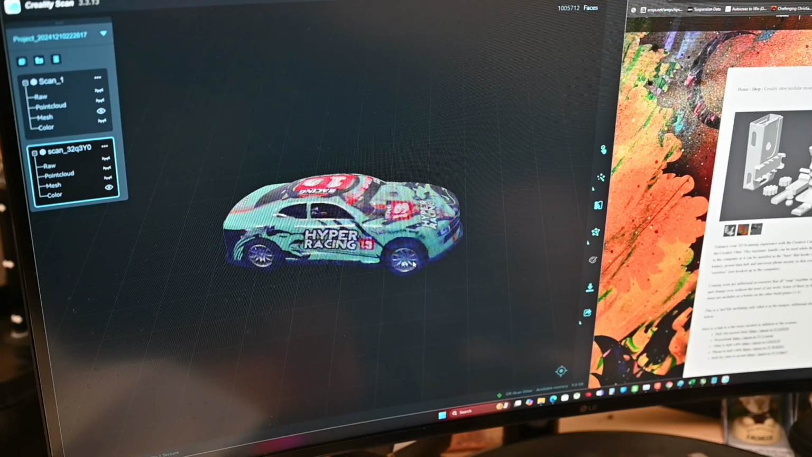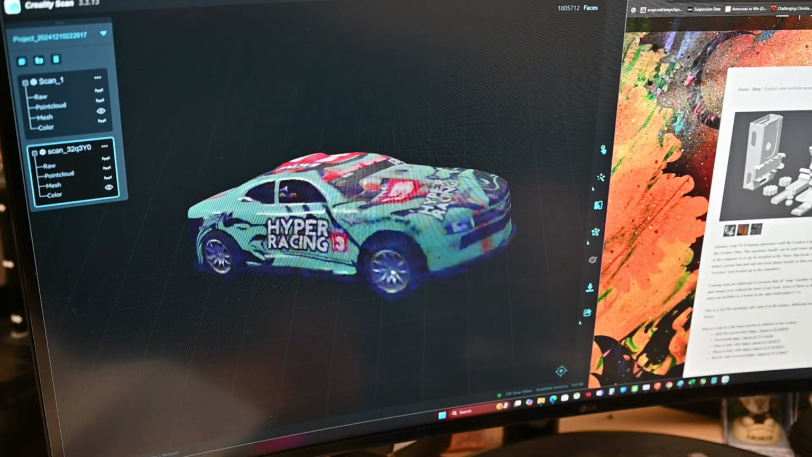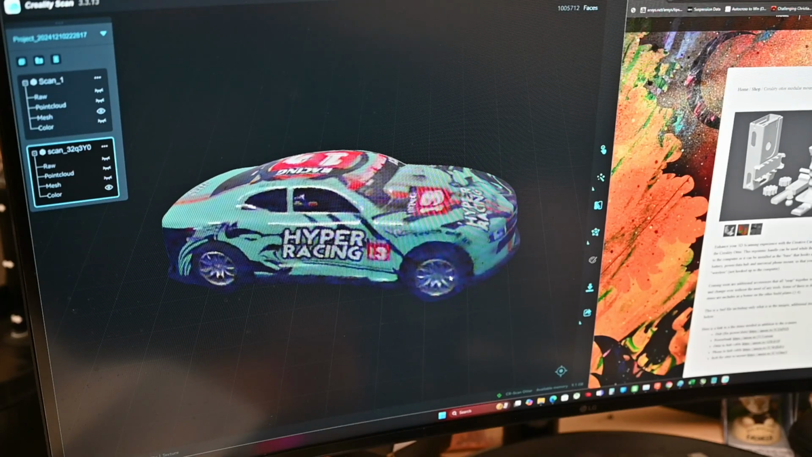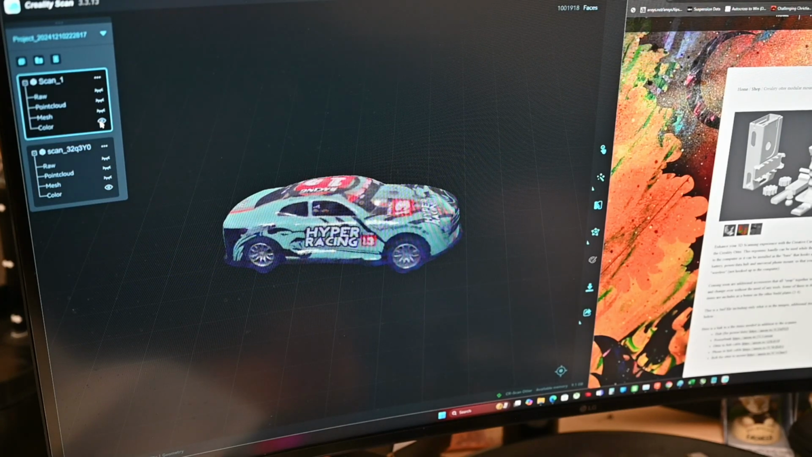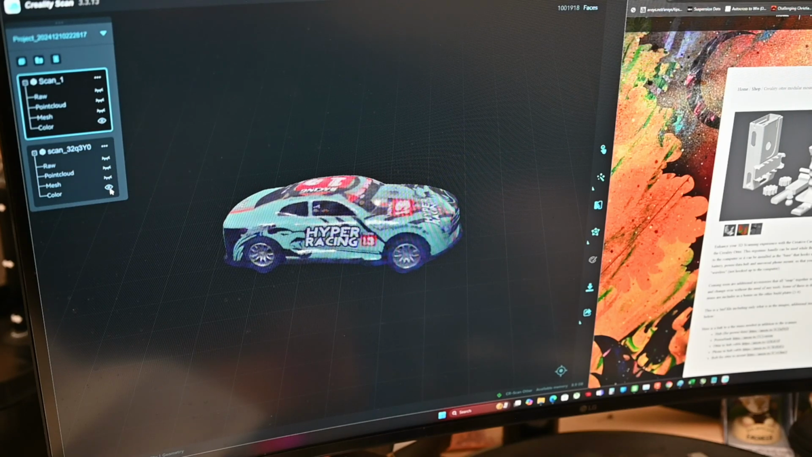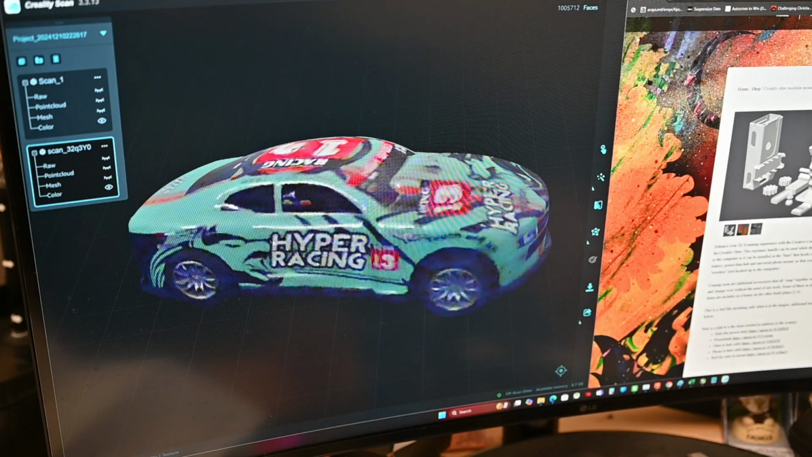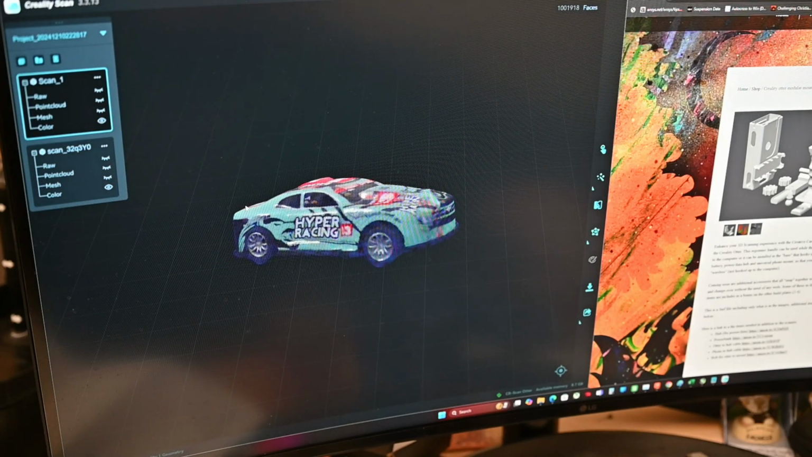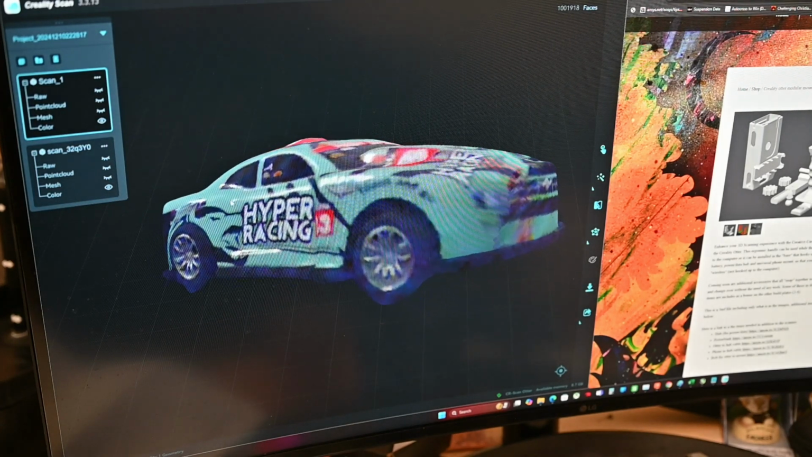Okay, so here is the 3D model that is color mapped from the phone, and it looks pretty good. Same with the desktop version. There are small differences here in lighting, and it's possible that I had the scanner in a slightly different location affecting the lights that I have in here. But, I mean, pretty similar between the two.